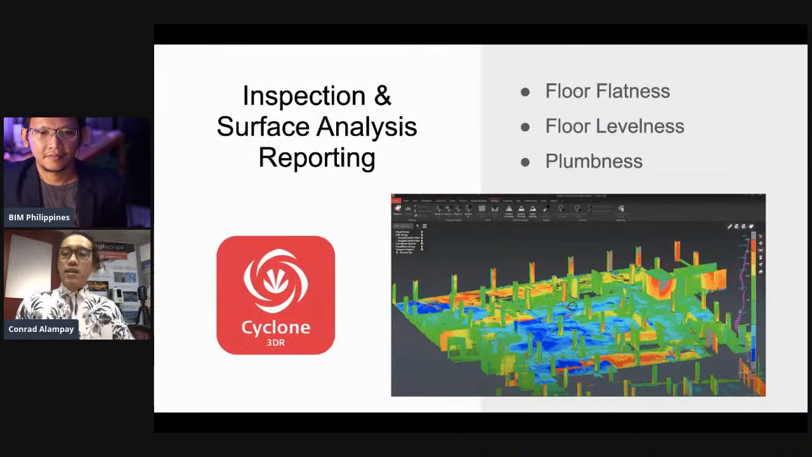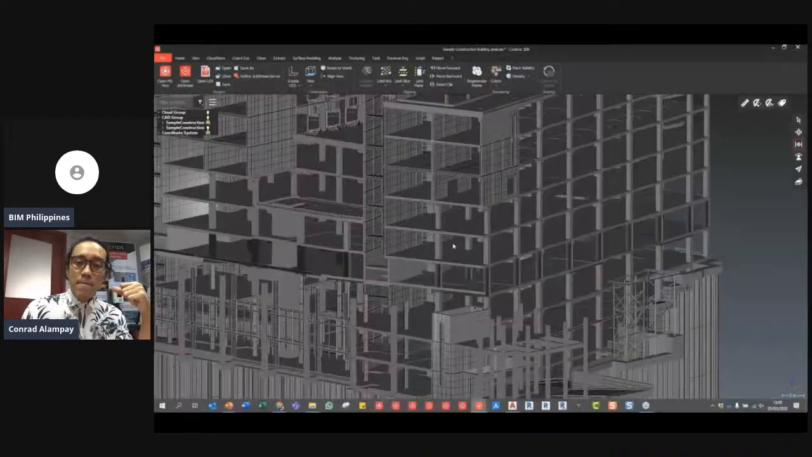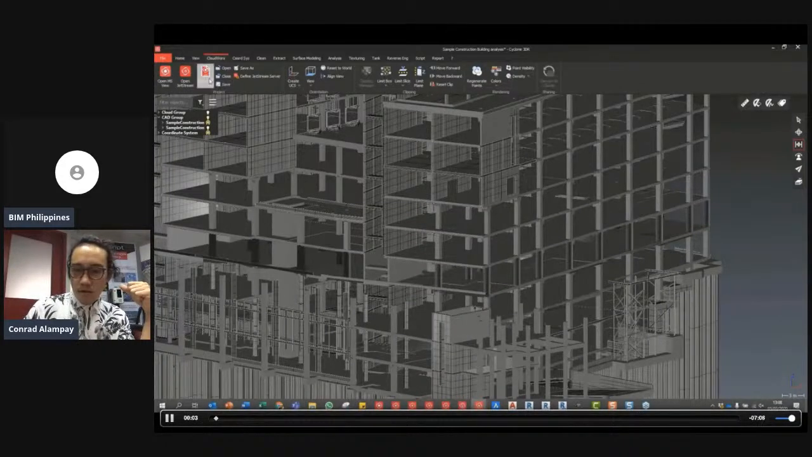And one last slide on my end is to show floor flatness, floor levelness, and plumbness. I don't think this is commonly used in the Philippine industry; it is used more on tanks and dams. But we're trying to integrate this into the construction industry too. From this, an LGS file combines those data sets, so we can simply open the LGS.